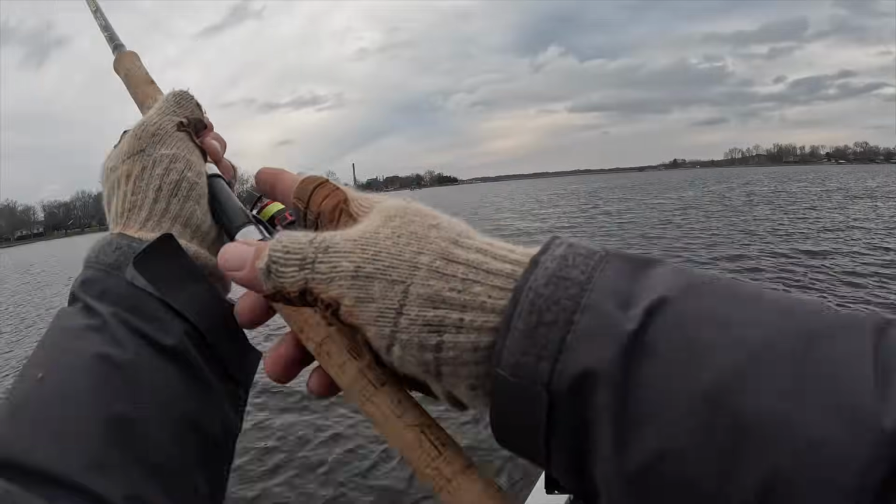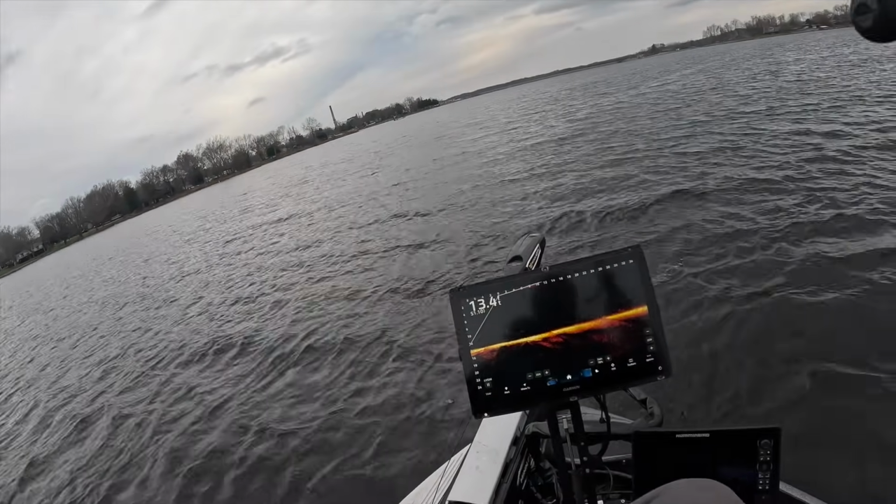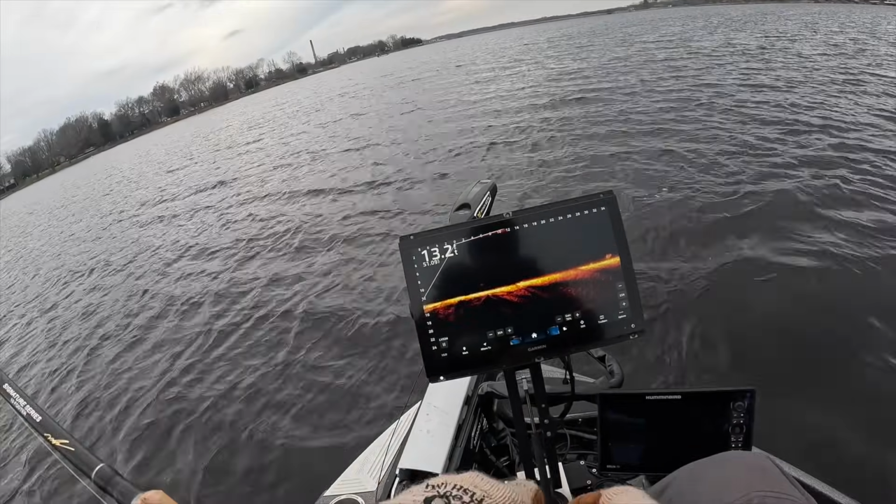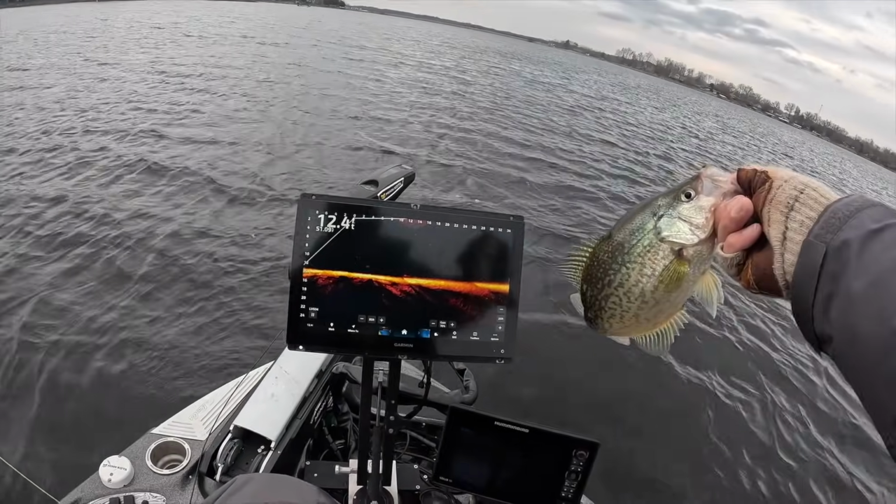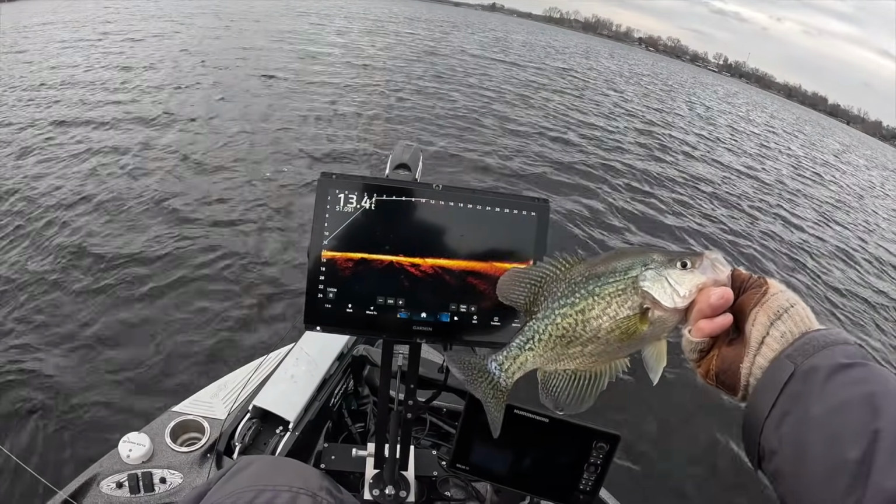Wow. That is playing fish like you wouldn't believe. Unbelievable. What a day on the water. Gloomy day, snowy day. We finally got some snow. Check out that slab, guys. Good night. That is a solid fish.